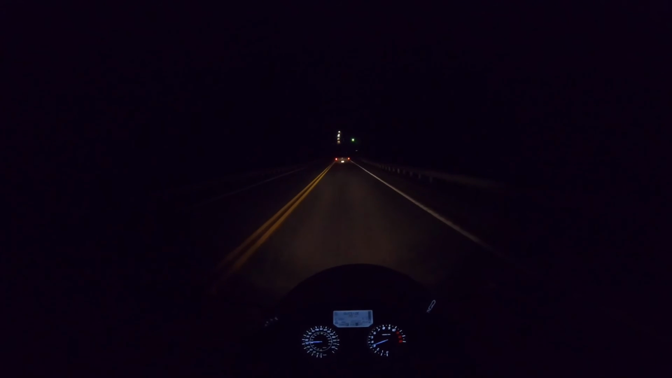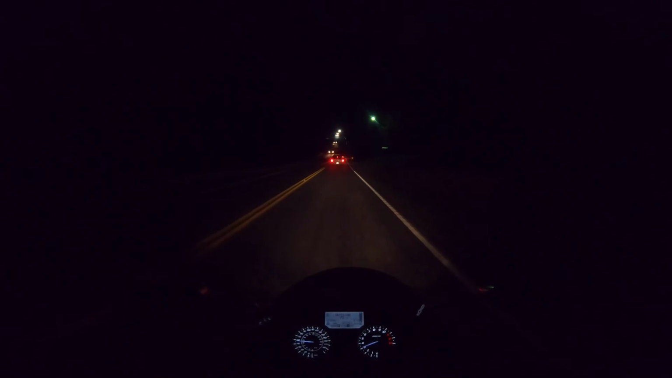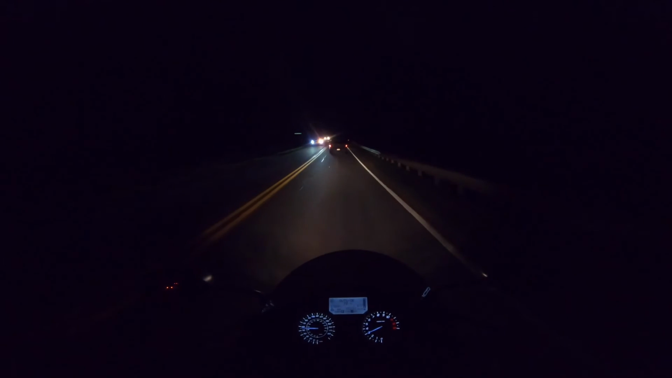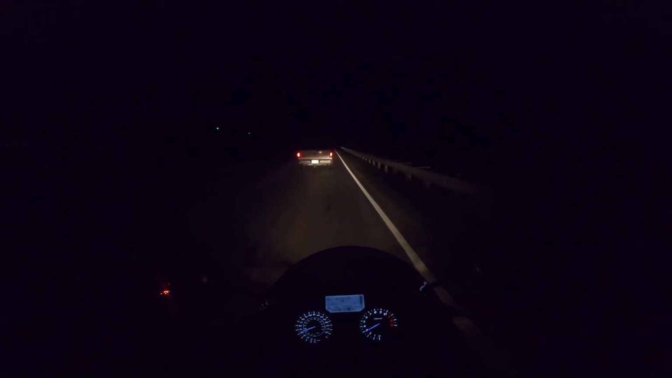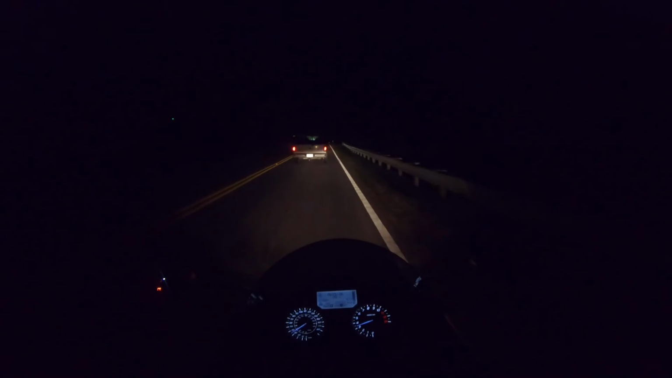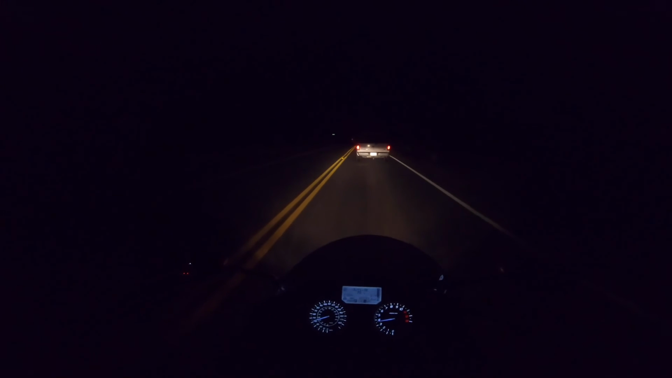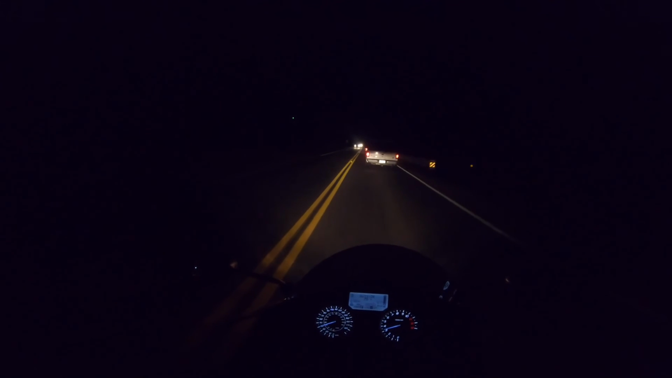Sadly, there's no passing zones on this road all the way, at least not until it widens from a 2-lane to a 4-lane road, but that's not for a couple more miles. And these people need to learn what they're doing on a road, because they're literally stopping. I'm going less than 40 in a 55 now because they want to just be stupid or something. I don't know what they're doing.